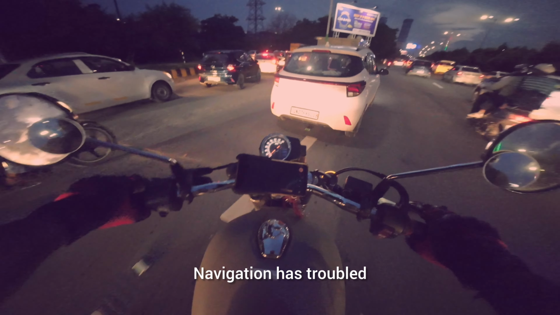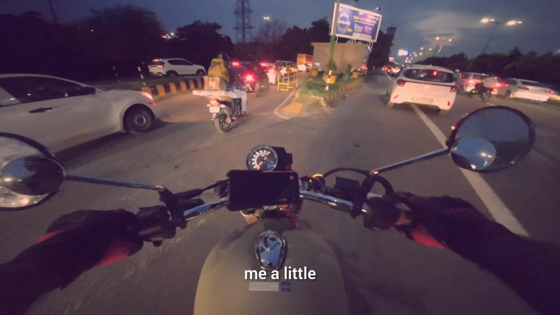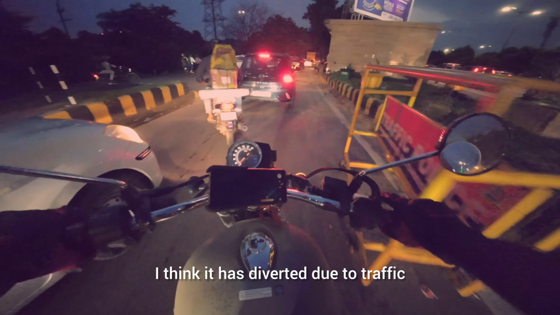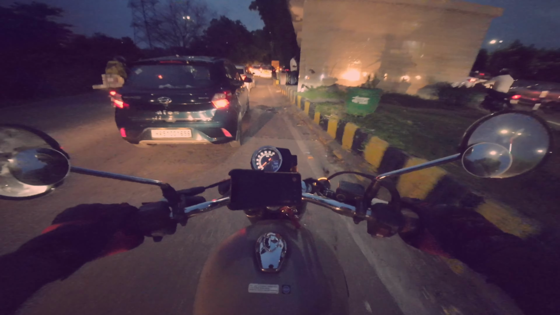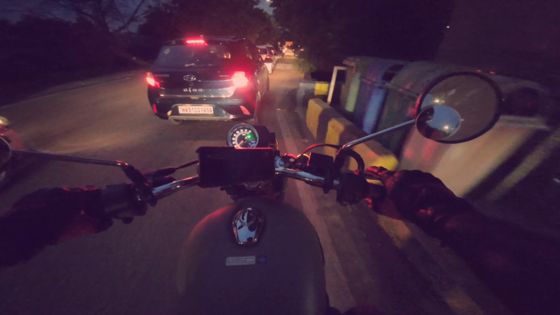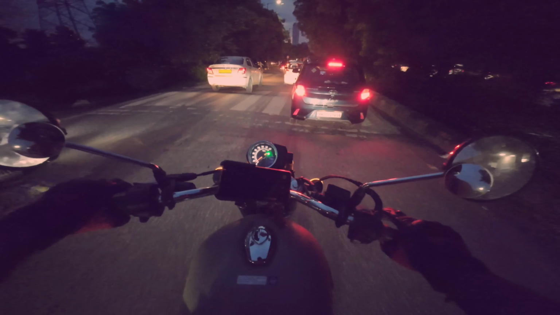Navigation ने थोड़ा सा परेशान कर दिया. I think इसने ट्रैफिक की वजह से डाइवर्ट कर दिया है. I don't know whether this is a good idea. Not sure at all.